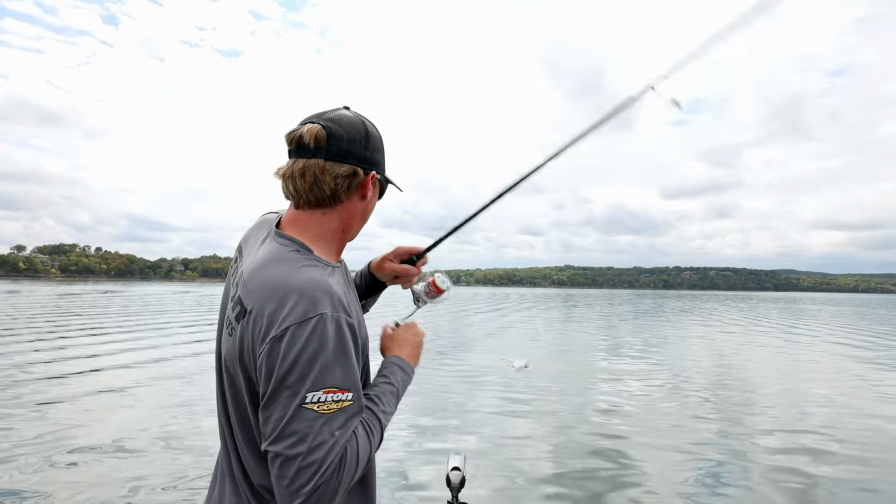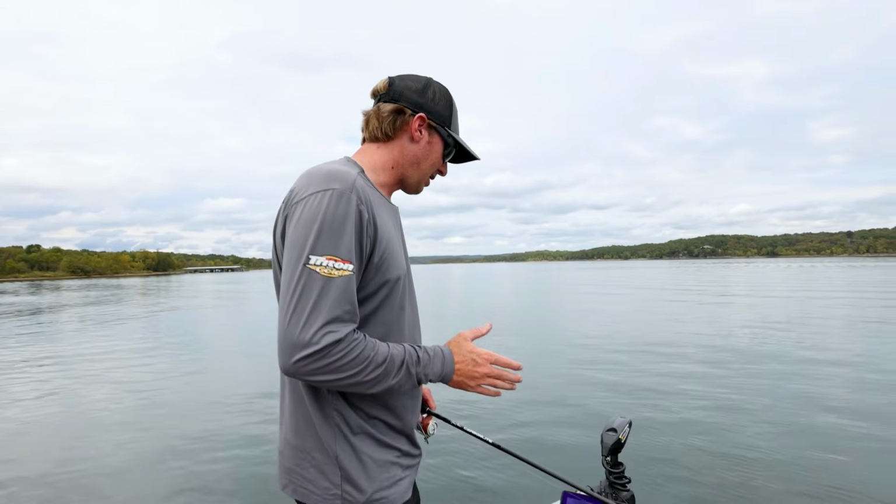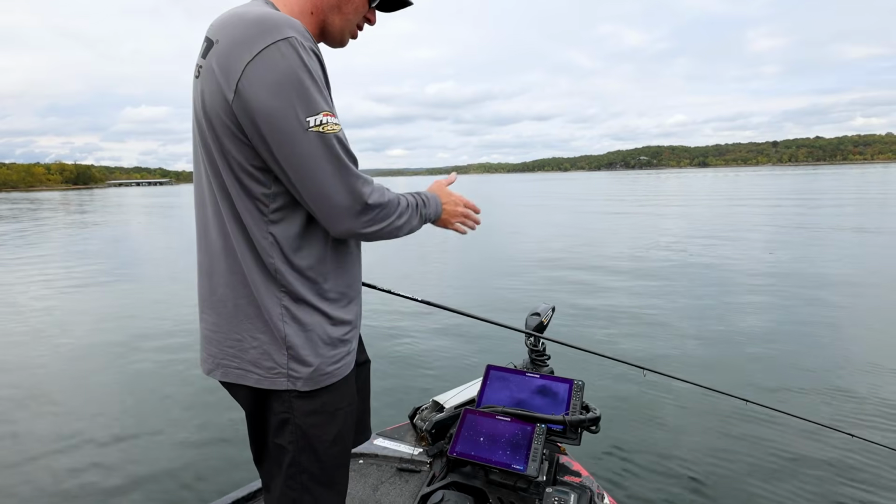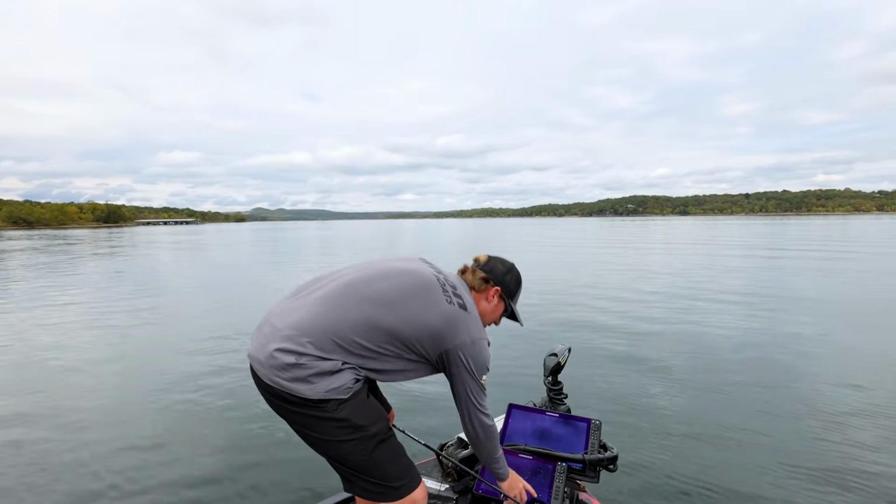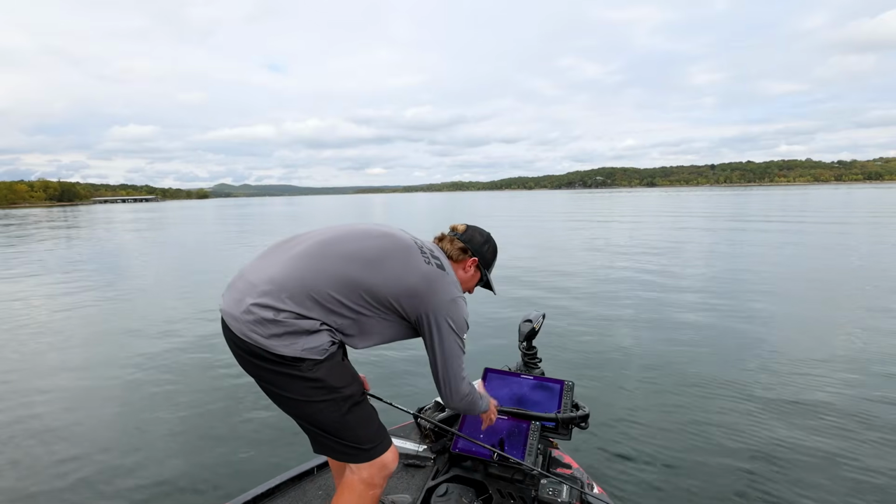I've had a lot of success using the ActiveTarget 2, using forward-facing sonar. These are a little bit of my secrets of how I set my graphs up and help me catch more fish. What I run is a 16-inch unit on the front. It's a Lowrance HDS 16, and I have a 12-inch right here for my mapping, down engine, whatever I like to run.